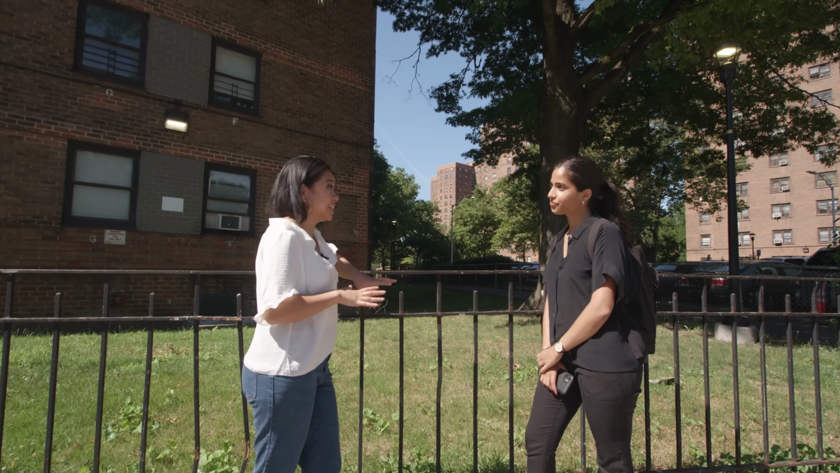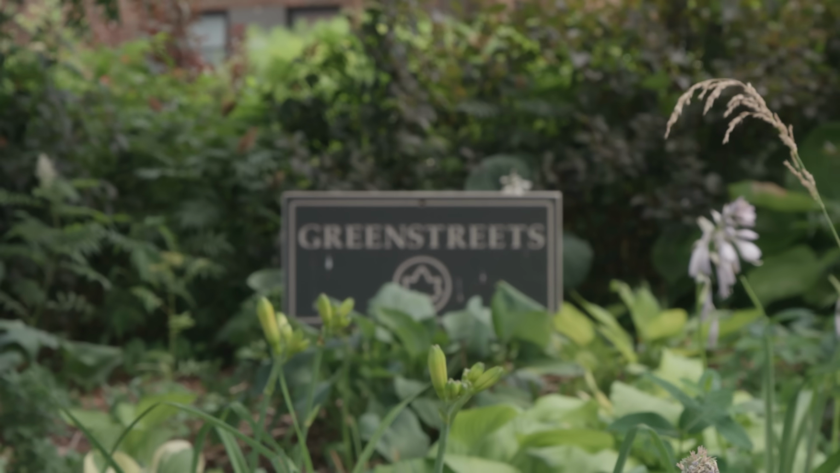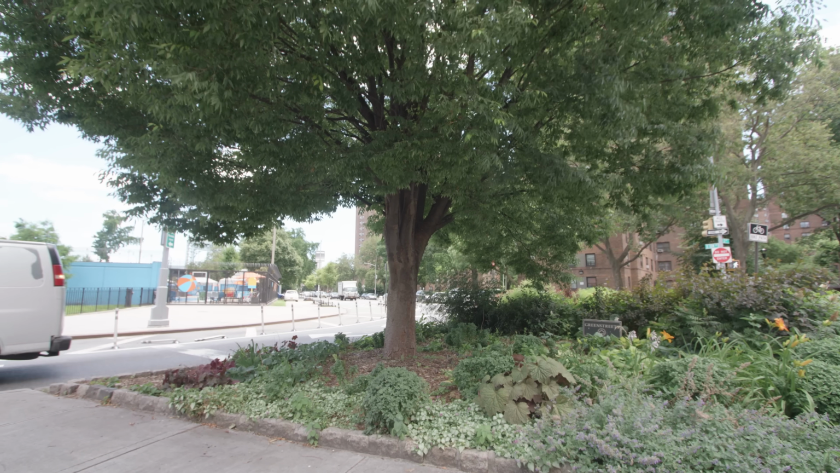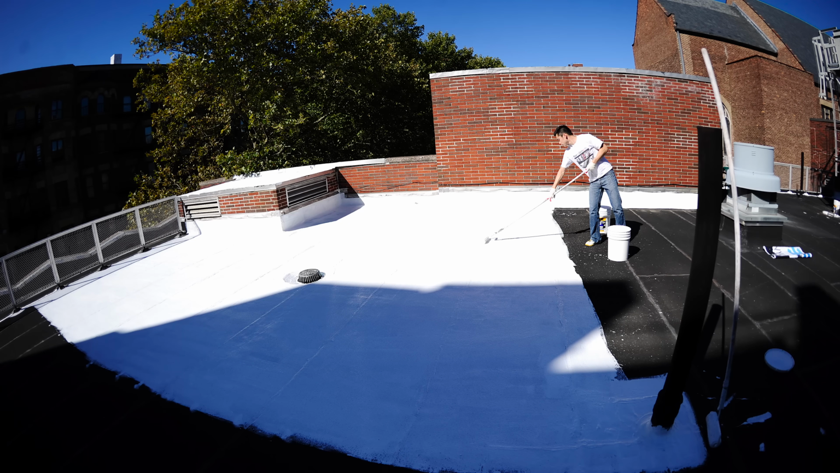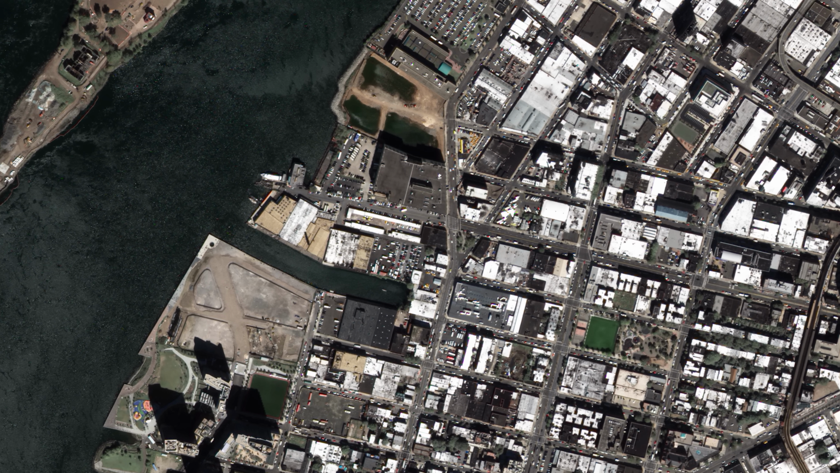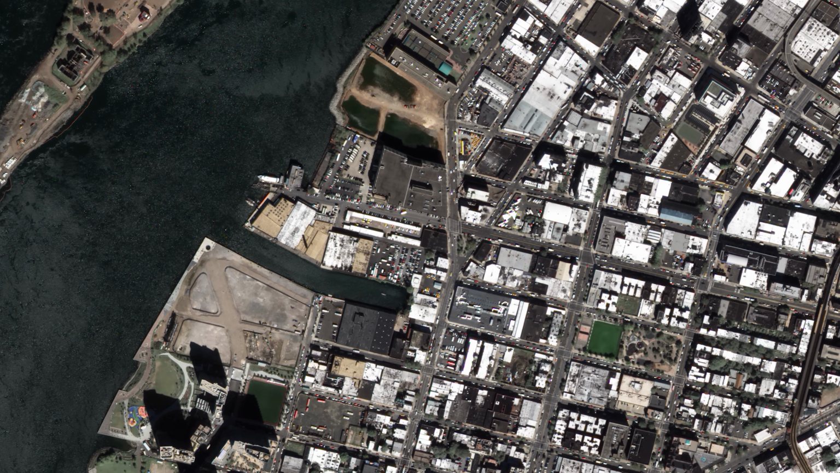Sonal has some ideas. Yeah, so the city has a good outline for what they want to do, and they have done some really good things. Really what we want to see is just more of it. New York has planted 6,000 more trees since 2018, and it's painted 10 million square feet of rooftops white so that they reflect heat instead of absorbing it.